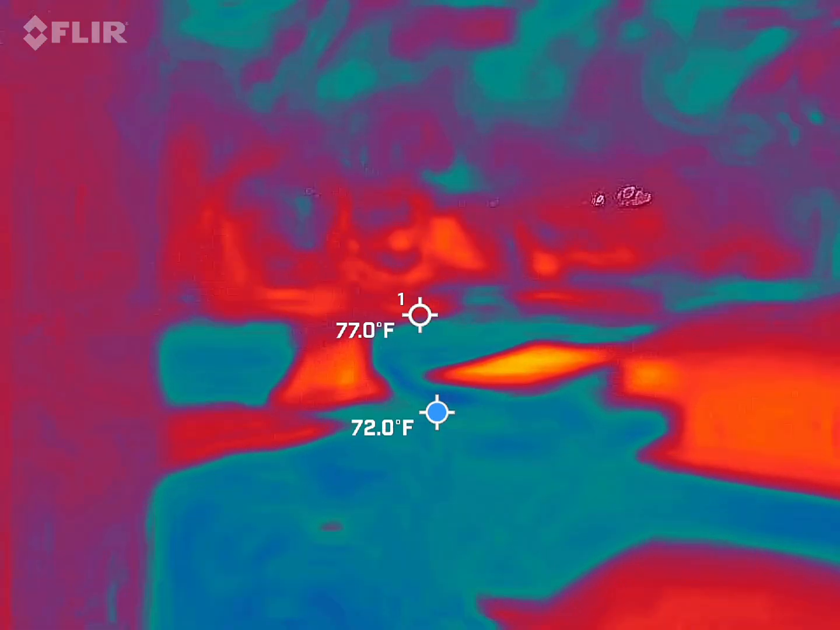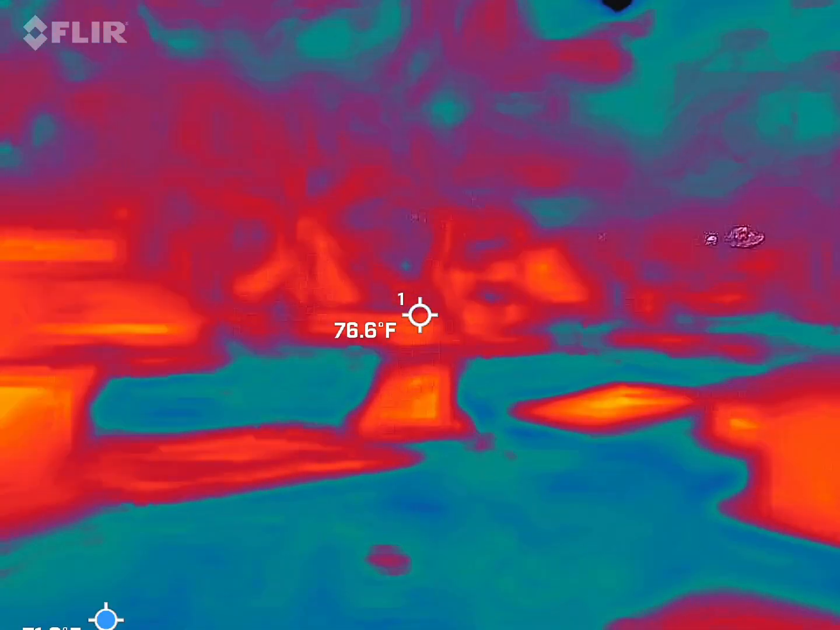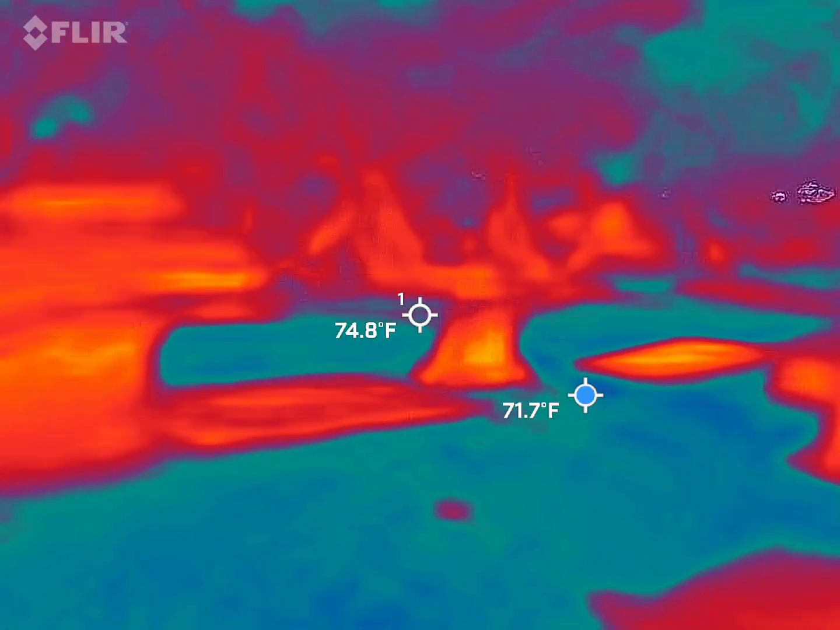fire. Yeah, there you go. Good call. Just don't drop the shit. Yeah, right. Turn back on. I have to come back and visit tomorrow morning.